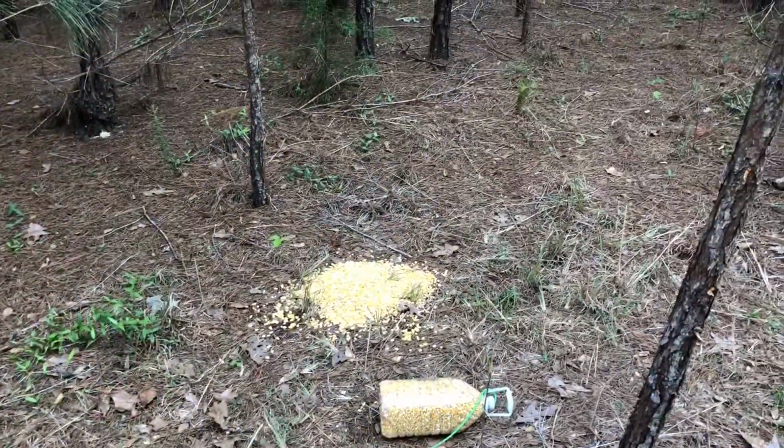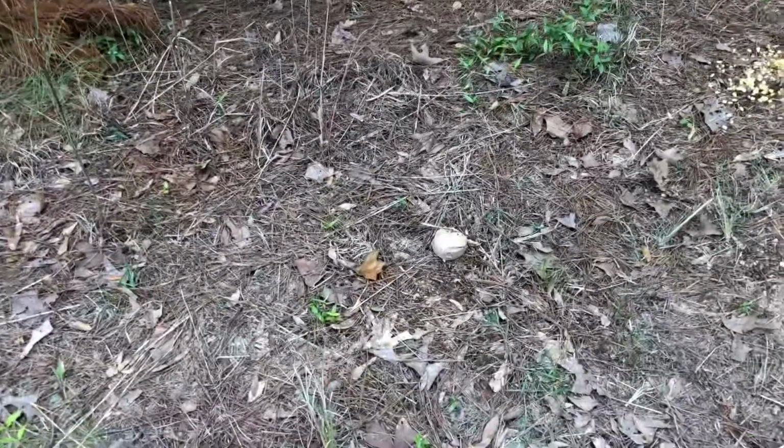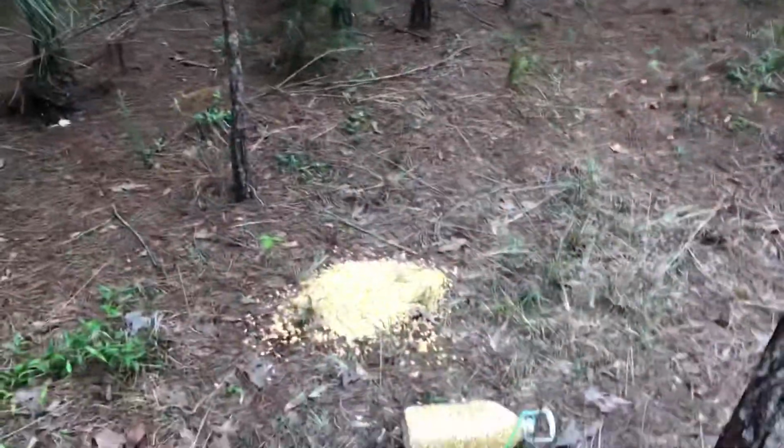All right, I just took the corn that was in the milk jug and poured it out right here. Dumped some cat food right there to bait something, whatever. And there's the clear plastic jug right there. Got a new card in the camera. It's on to the next site.